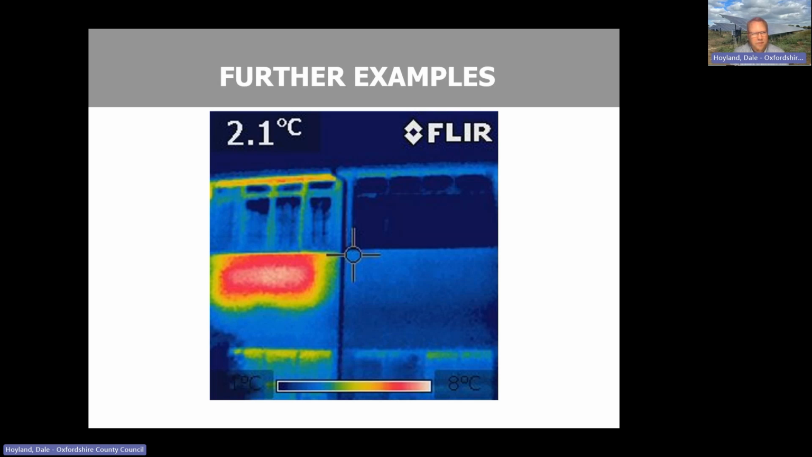And that phenolic foam is plasterboard backed as well. That's really the way to make a huge difference there. But radiator reflective foil, for the sake of £15, £20 spend, I would say get that in for the first heating season.